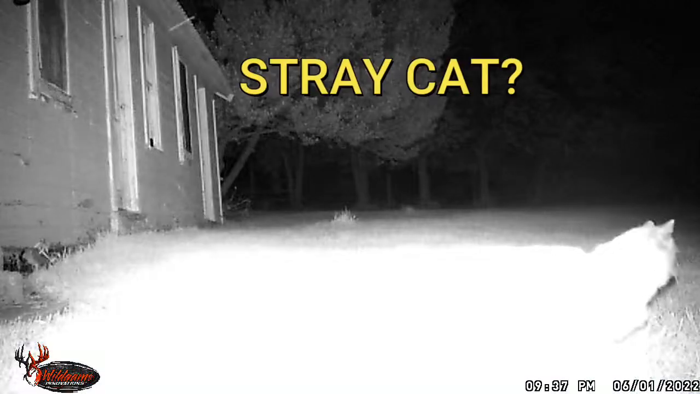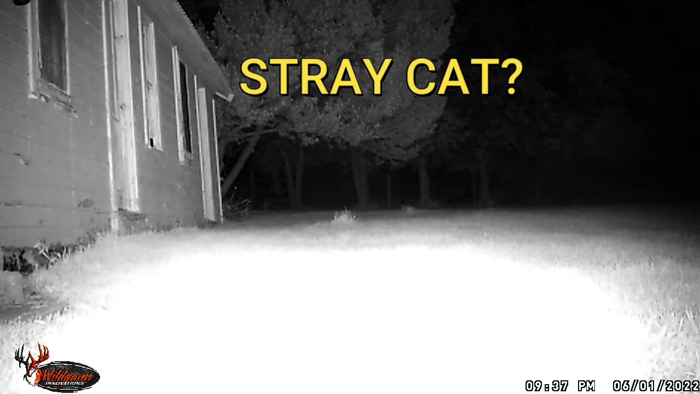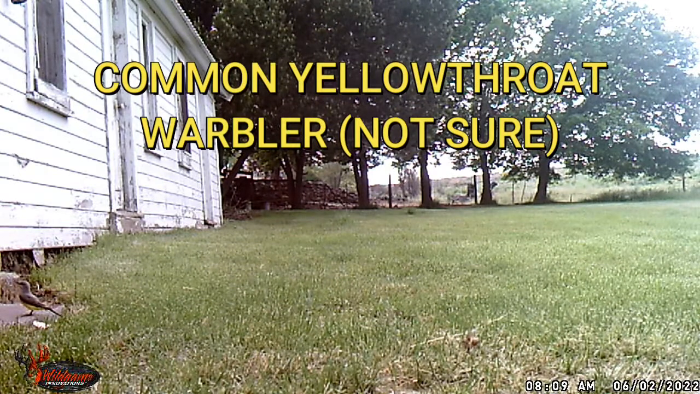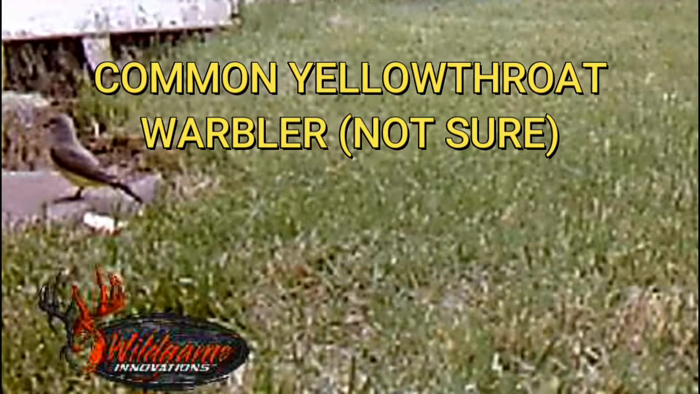We keep our 2 cats in this building at night, and every morning the cats have been scared to come out of the building, so we've been wondering what predator has been lurking about. And so I got this, looks like a stray cat that came by, but I think there must be something else that really scared the cats one morning. They didn't even want to come out of the house.